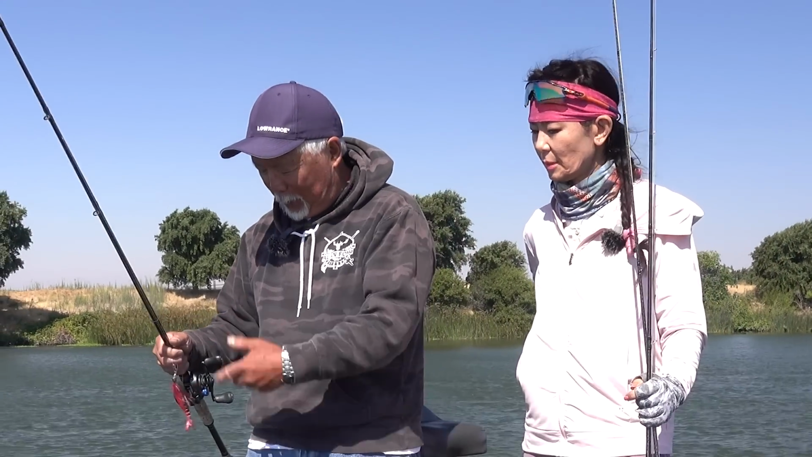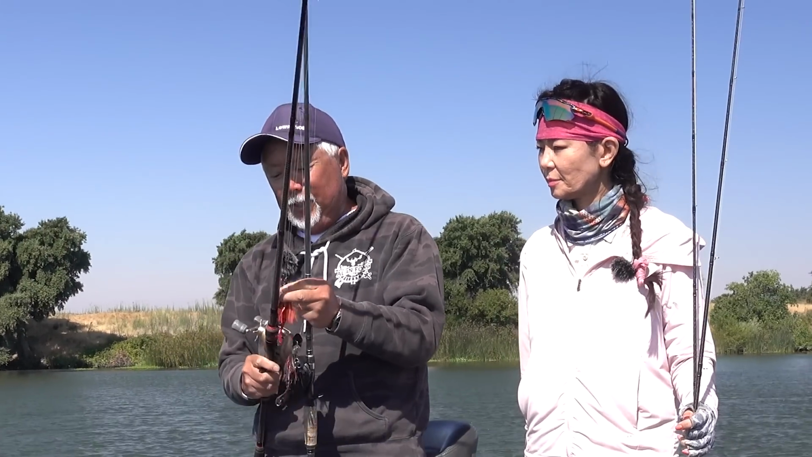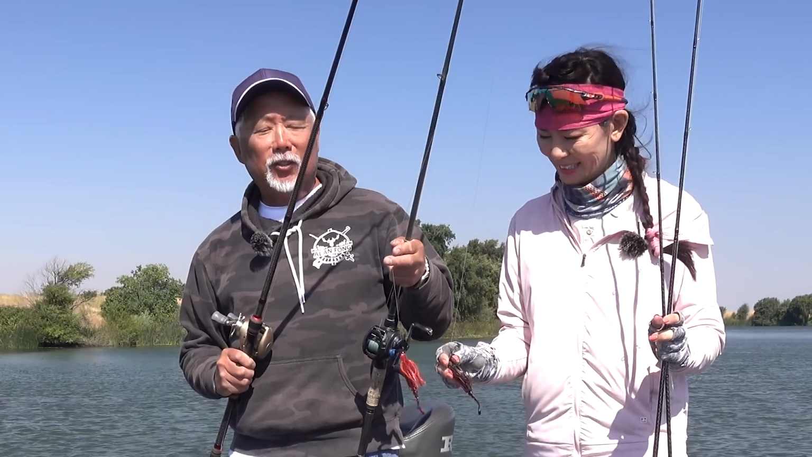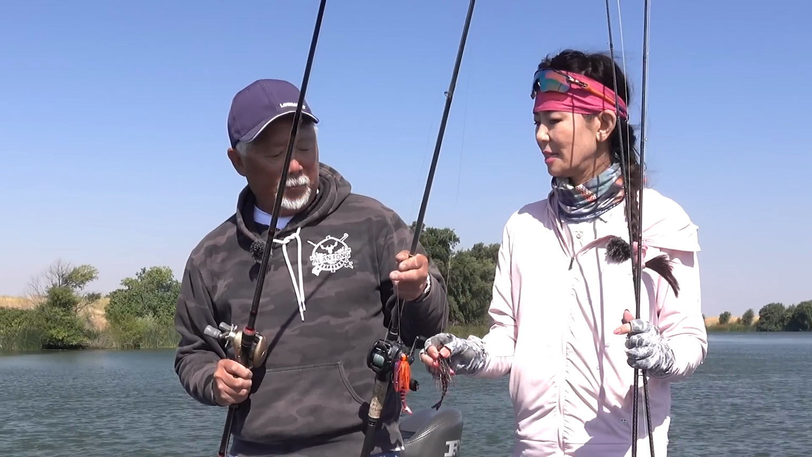I have two chatterbaits here that are real close. This one's a little more orangey, so I tend to use this one if I'm fishing in a little clearer water than that one there. If I can see a little clearer, I'll switch. This one's got a little bit darker profile. In the water, it'll show darker. So when I'm fishing in stained water, I'll pick that bait up.